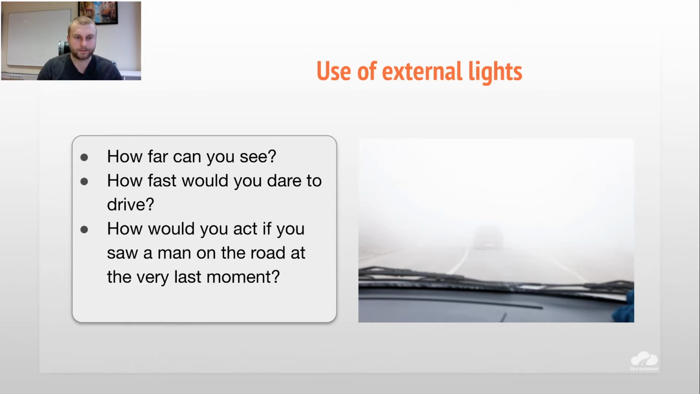And how would you act if you saw a man on the road at the very last moment? How do you think? What options do you have? Basically, it's not a lot of options that we have. The most proper one, of course, is to try to stop immediately.